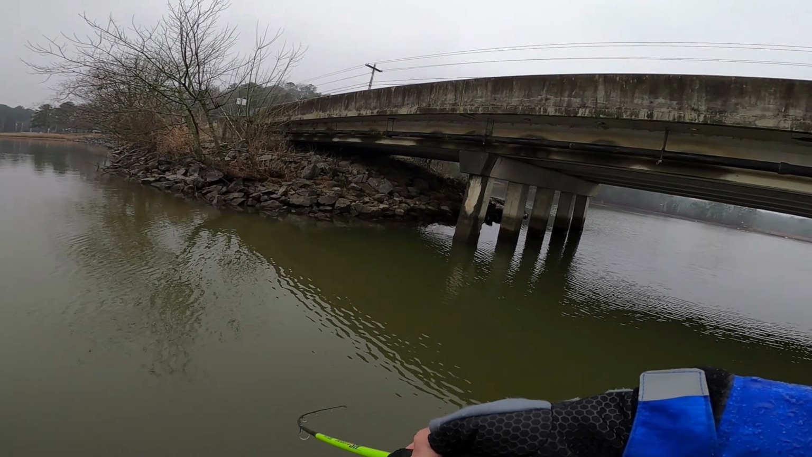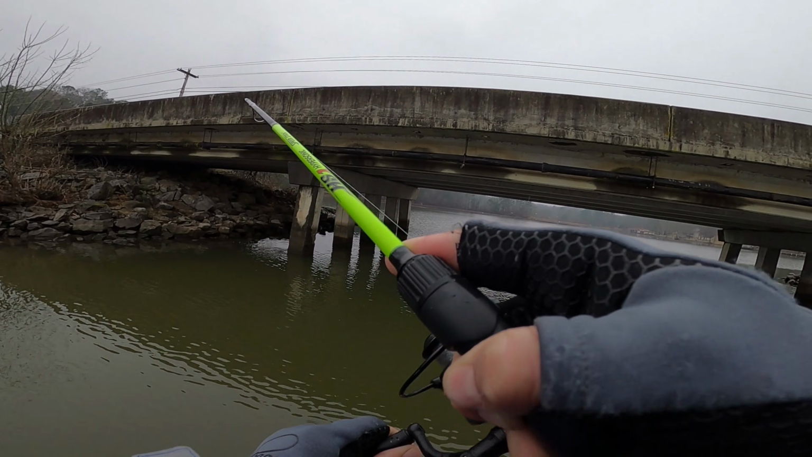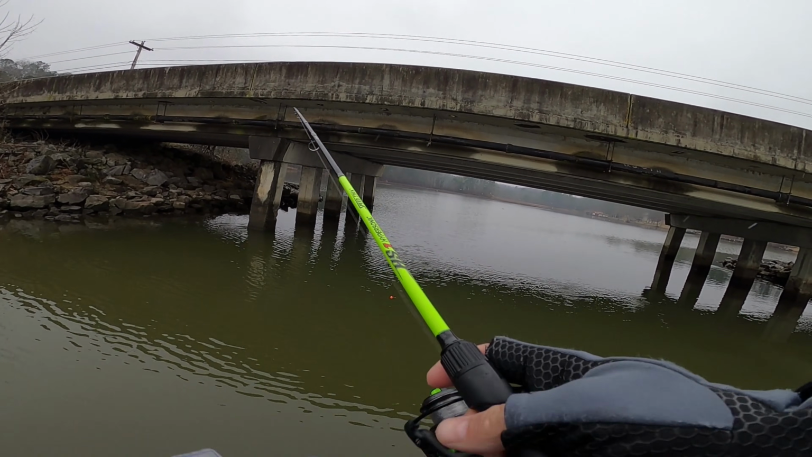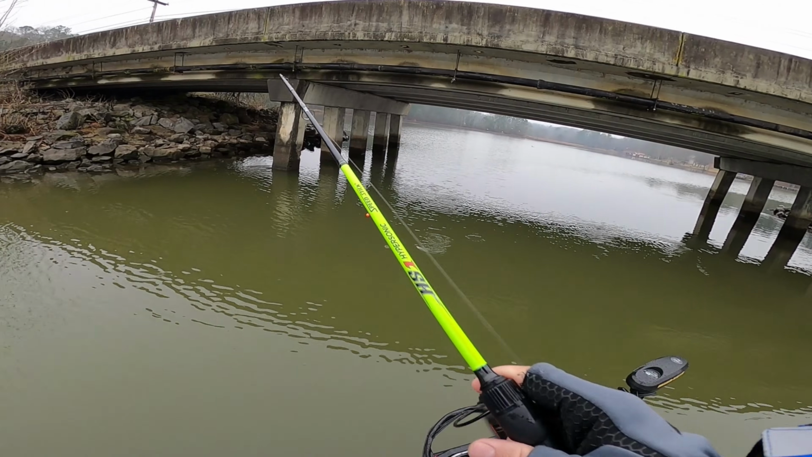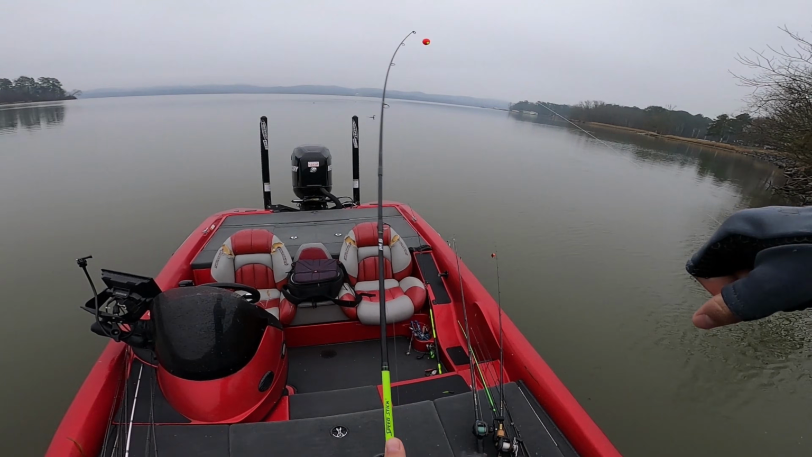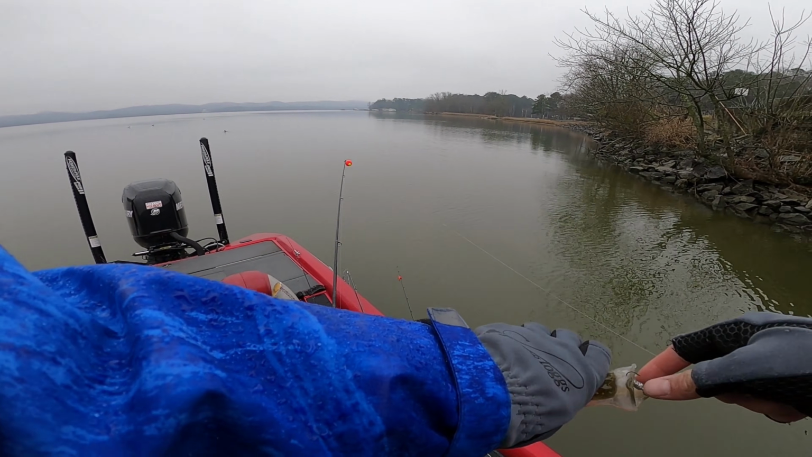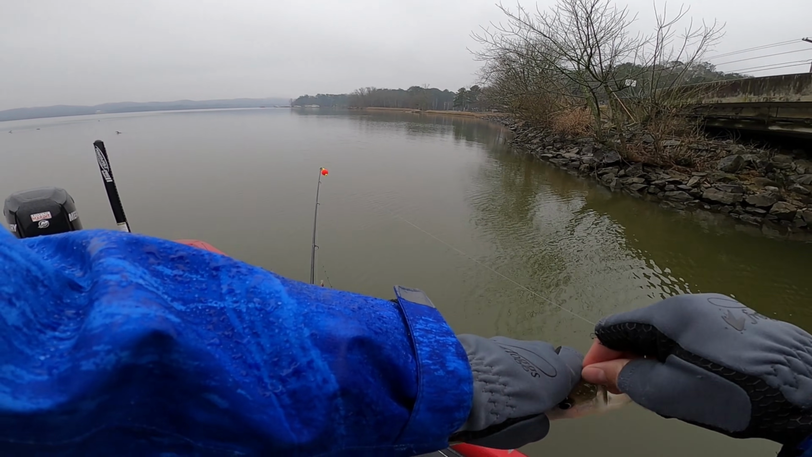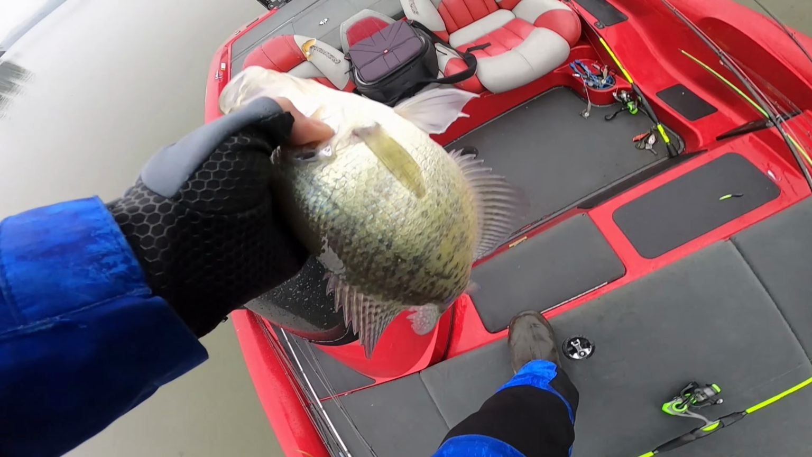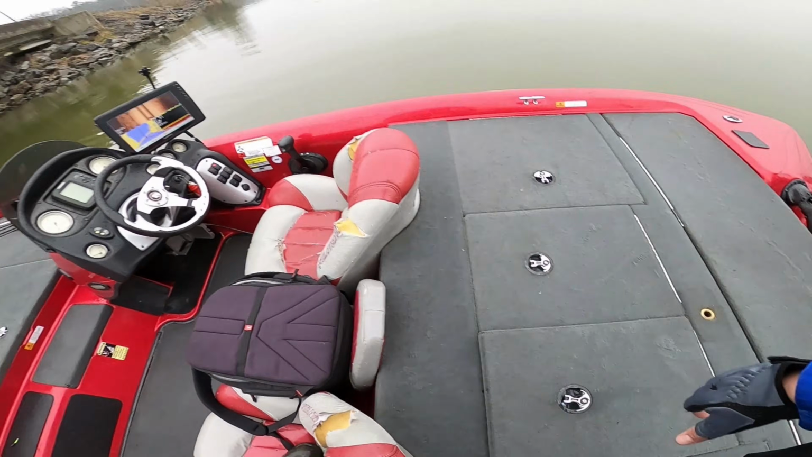Another one. Yes. This is so good. These slabs are big too. Wow. I love it. I'll start throwing them in this side.